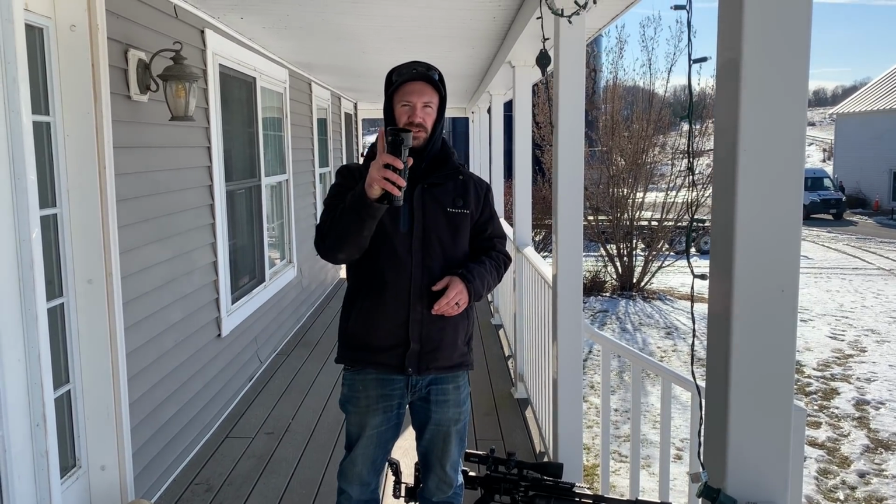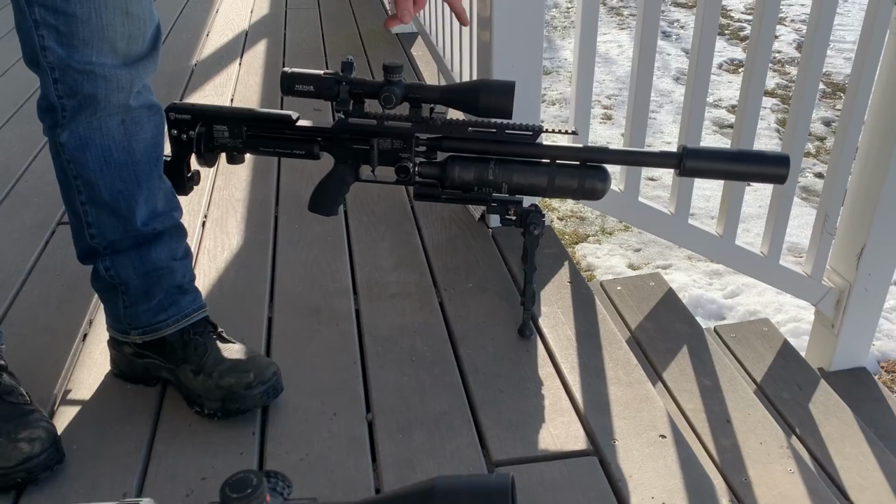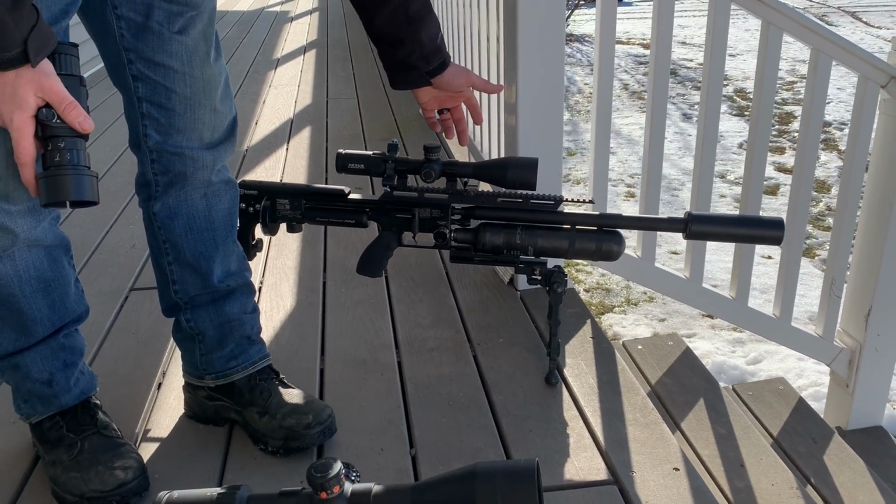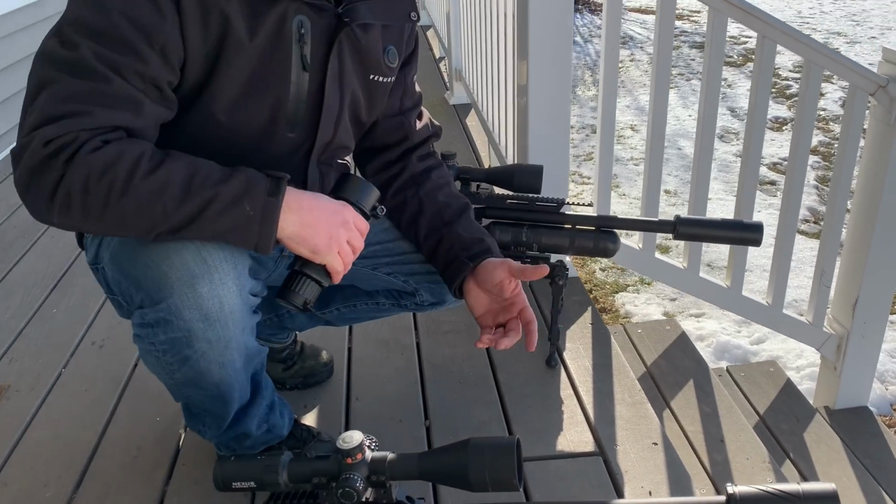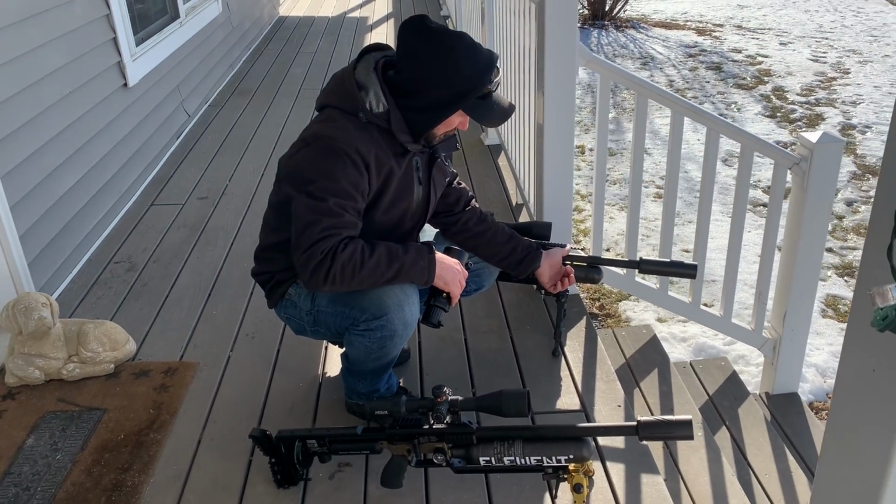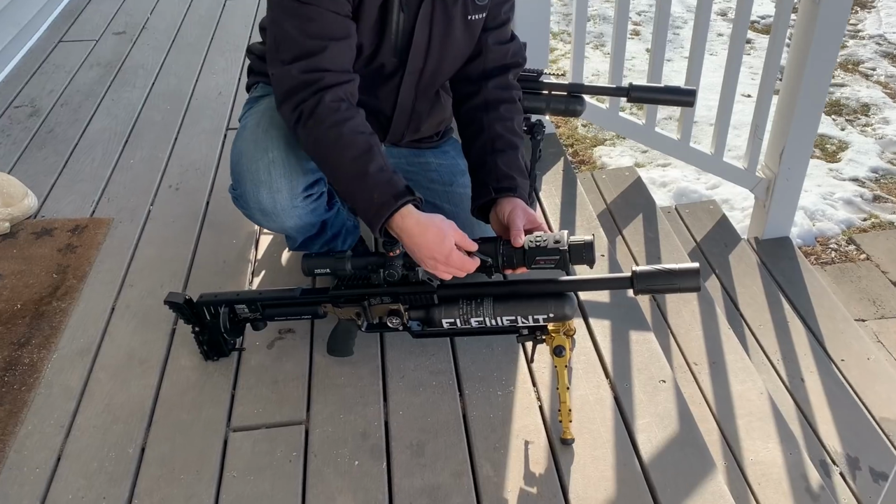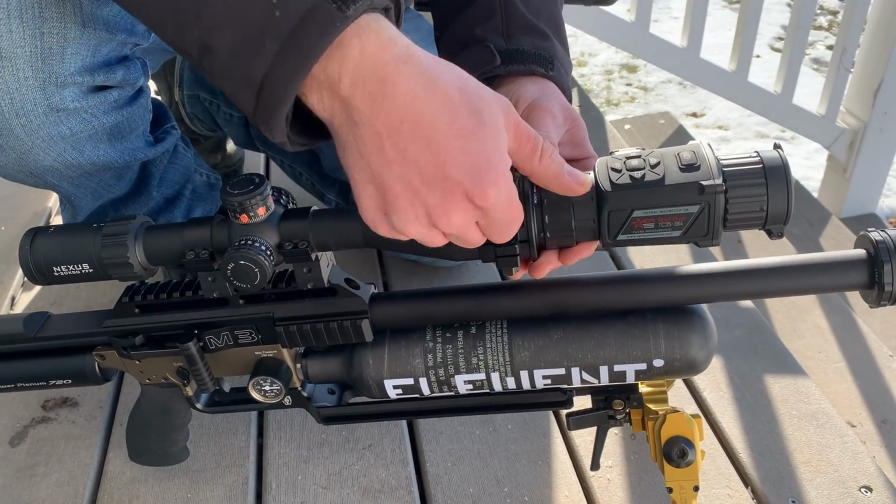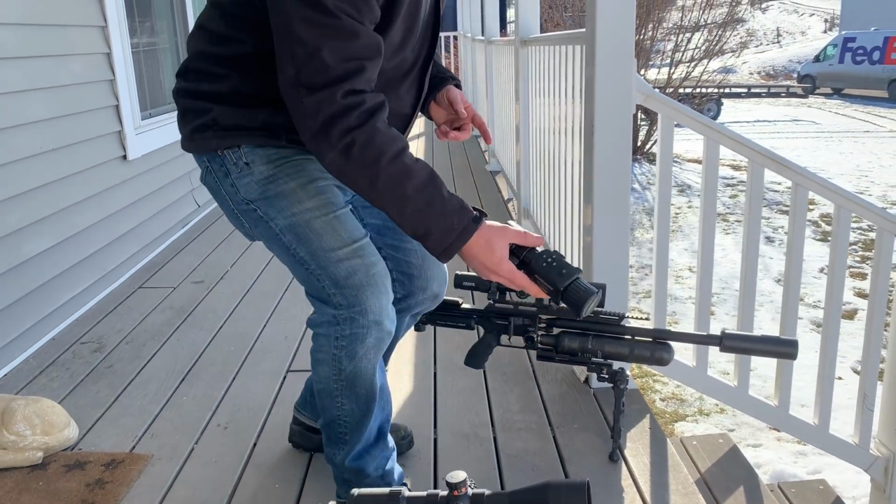So you don't need the extended rail is the other point of showing you this. If you don't have a gun that would accept this, or if you don't have an airgun, let's say you have a regular traditional Remington 700, you don't want to try and figure out another rail for the front, that's fine. You can just put it on like that and lock it down. And I'm telling you, this is so repeatable. I've had this on and off the gun a million times.